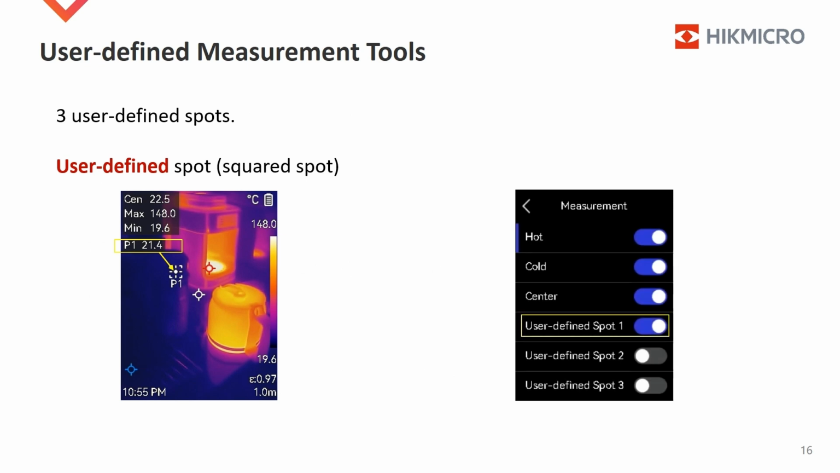User-defined measurement tools are mostly available. The quantity of this tool varies with series and models. For B-series cameras, 3 user-defined spots are available. When user-defined spot 1 is toggled on, P1 displays as the squared spot and stays in the image. The measured temperature in P1 shows up on the upper left corner.